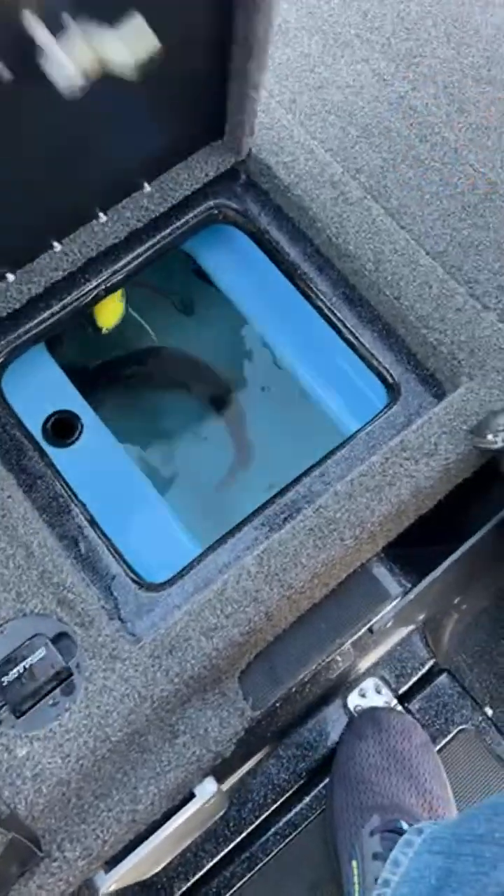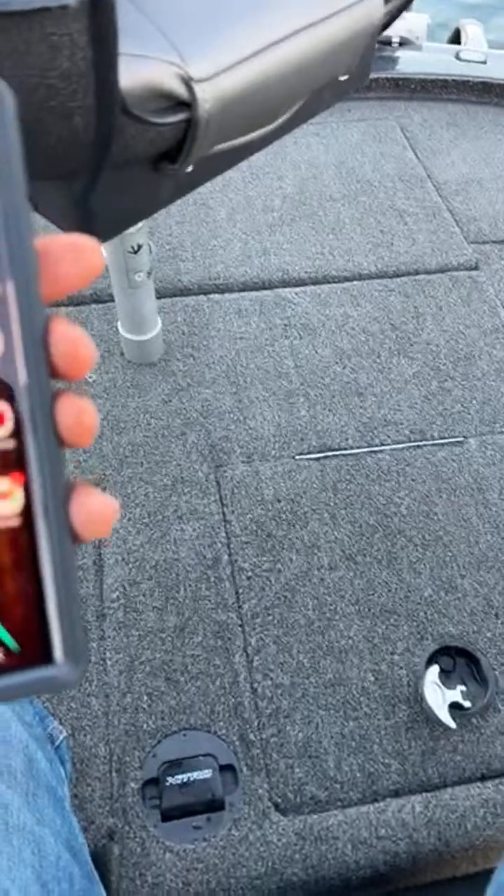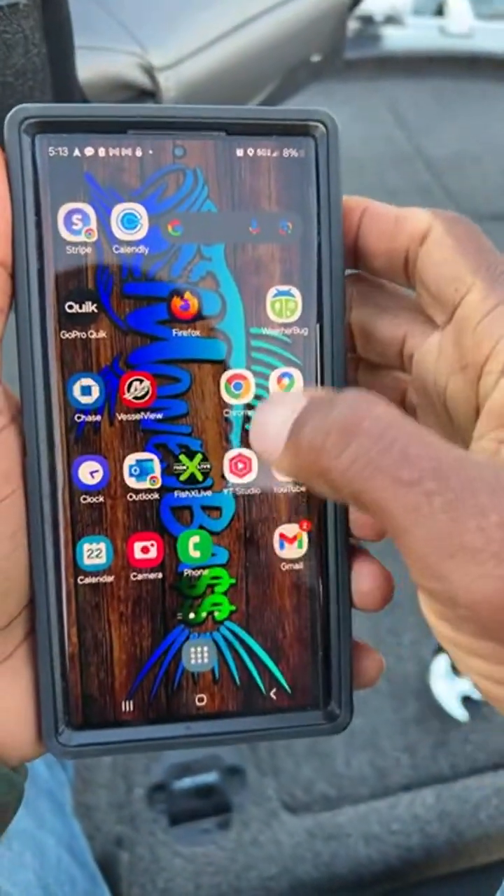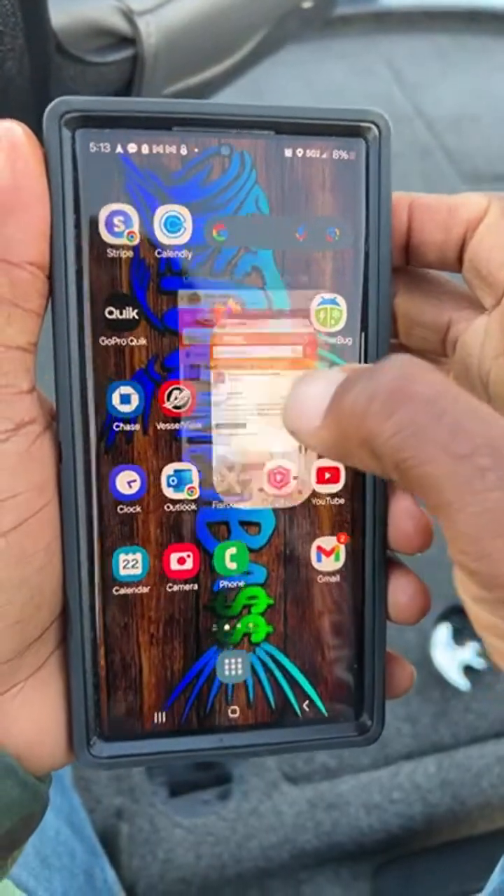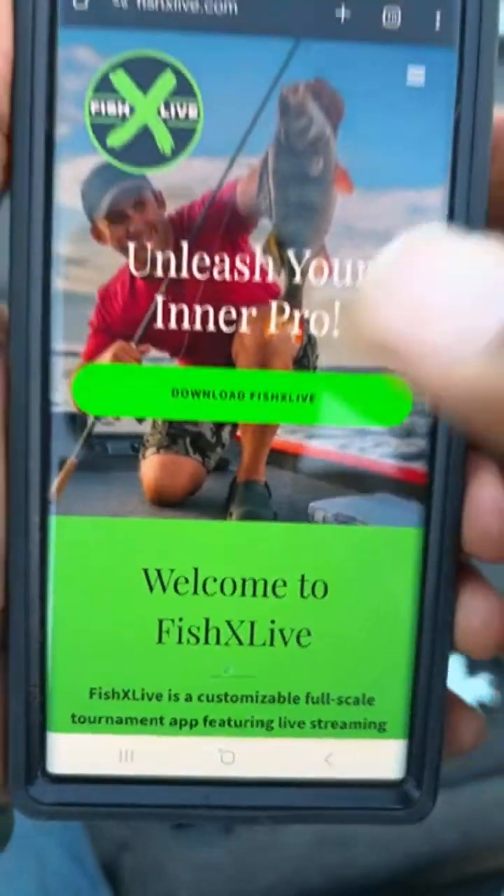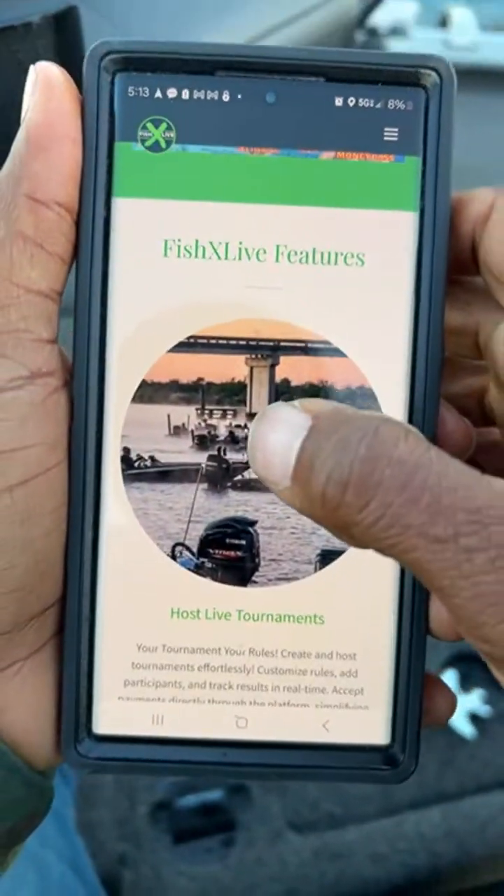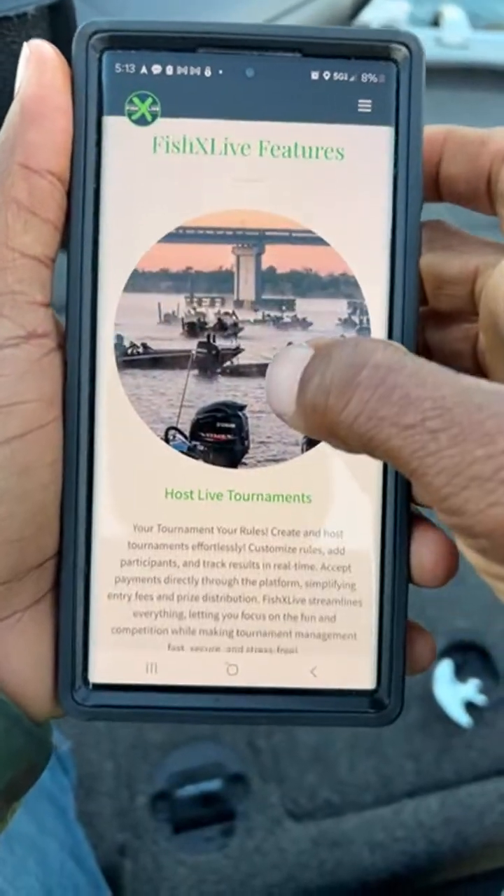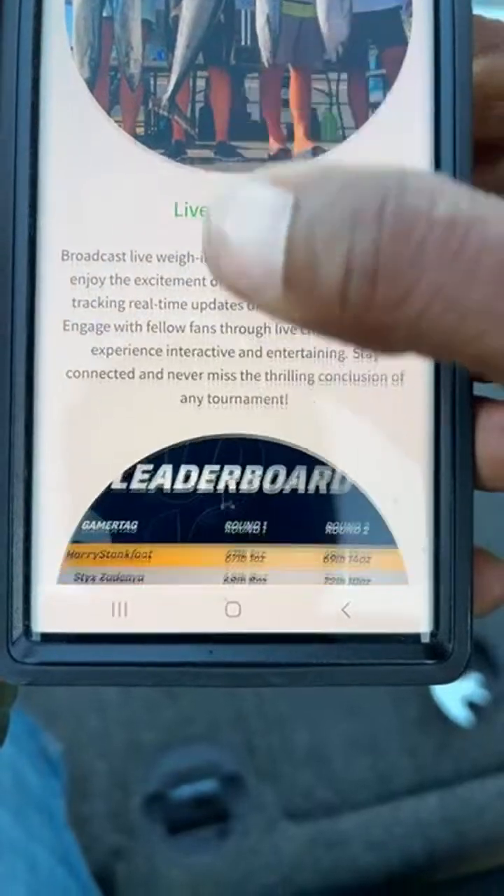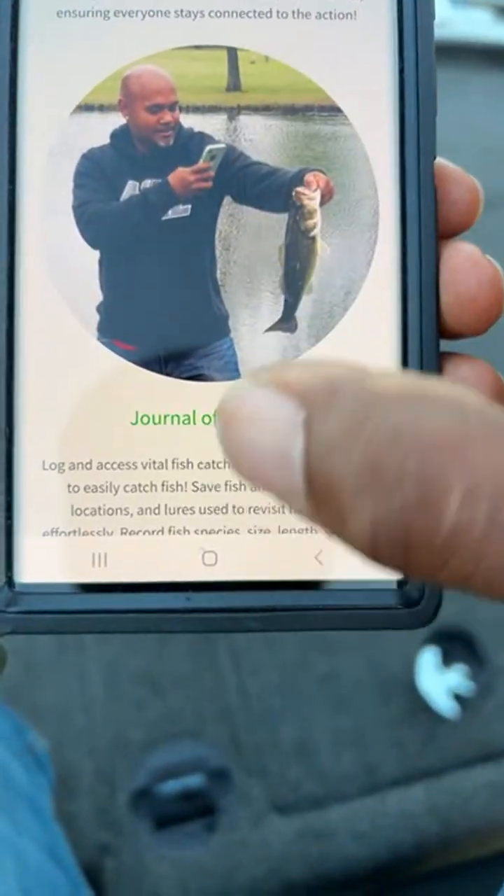That's right. Now, I need everybody to go and do these steps that I'm showing you, because right now you can sign up for a free account, guys. So go to fishxlive.com. That's it right there, right? fishxlive.com, and it'll give you some information. Now, this is a live app, guys. You can do live tournaments from this app, live weigh-ins. You have a live leaderboard, and then the Journal of Catches.